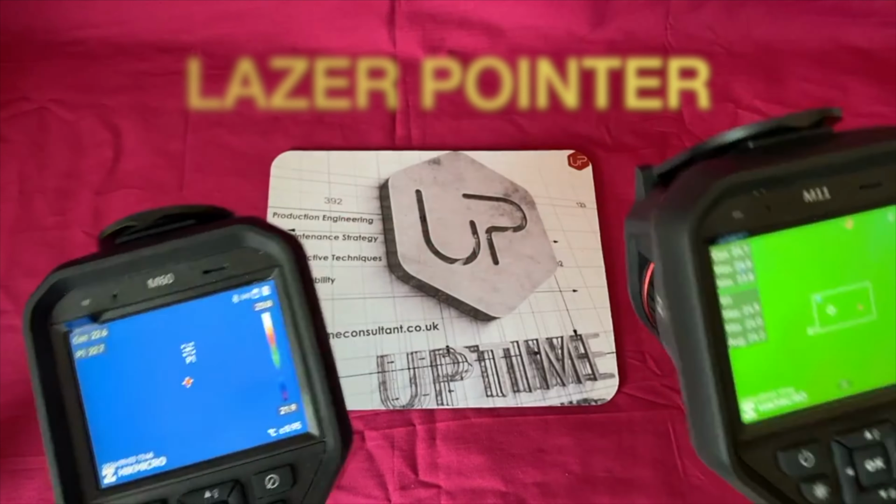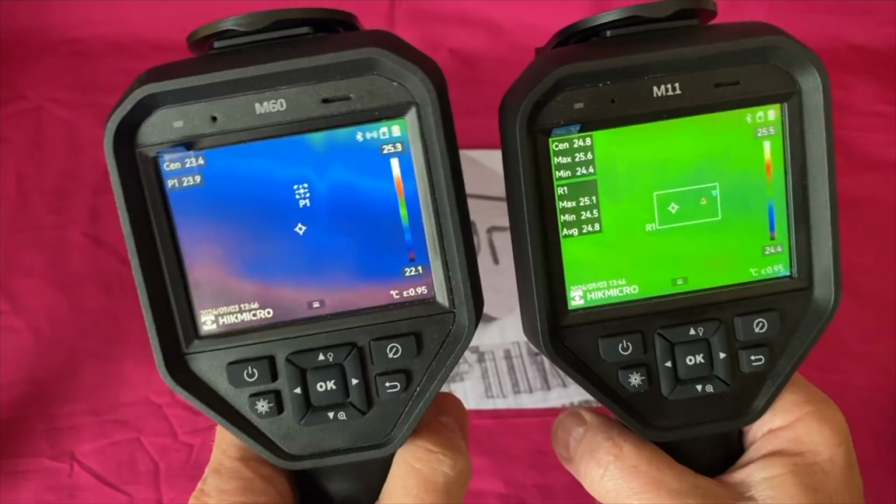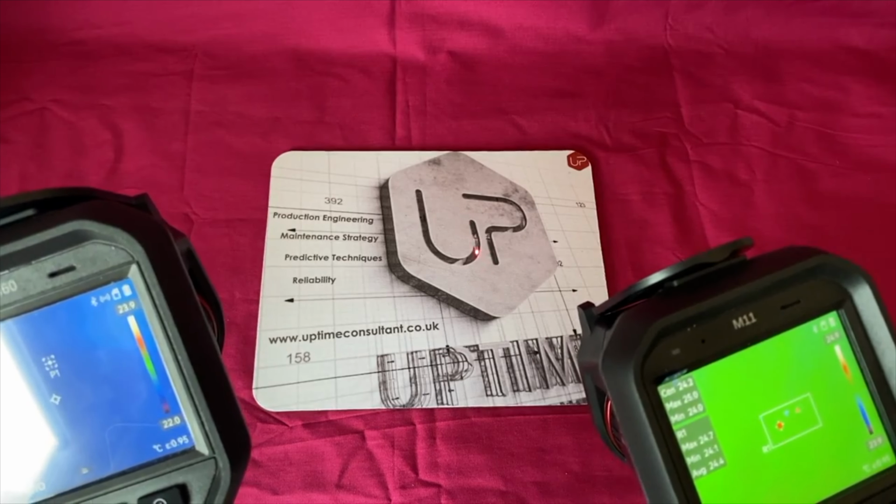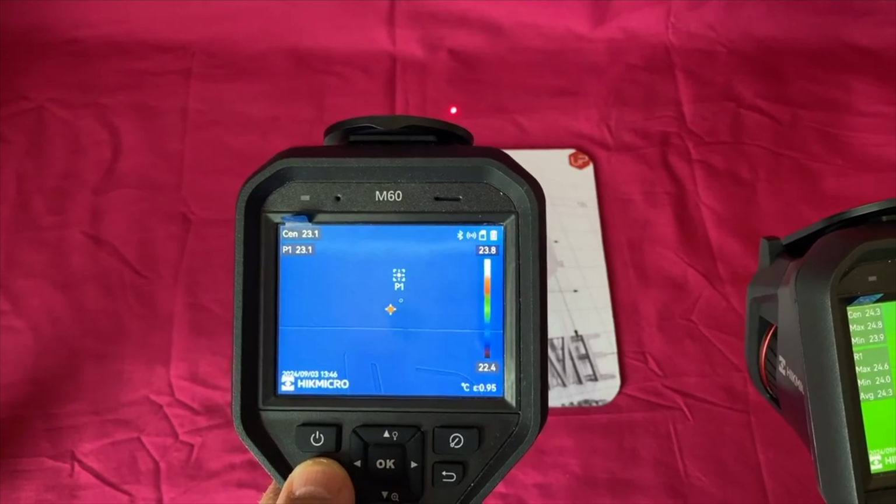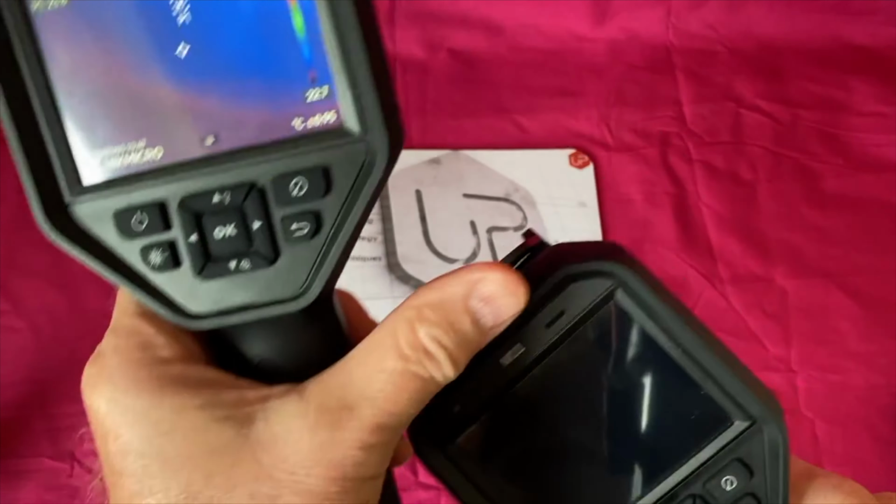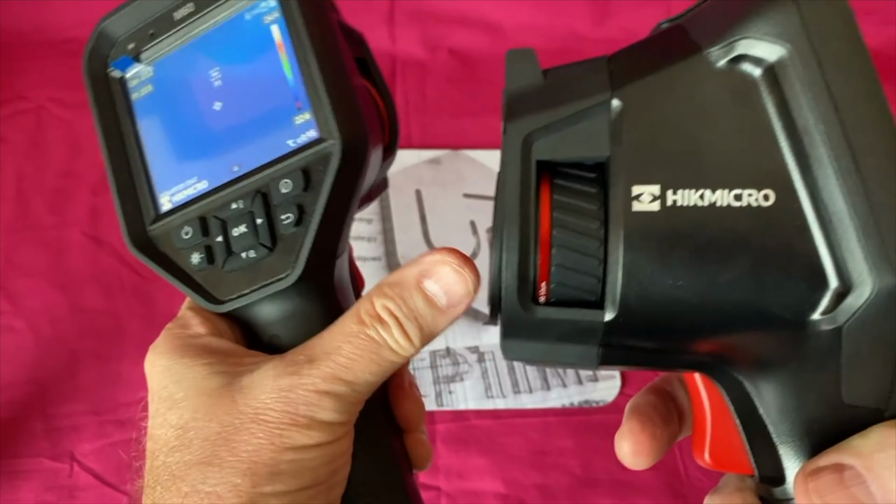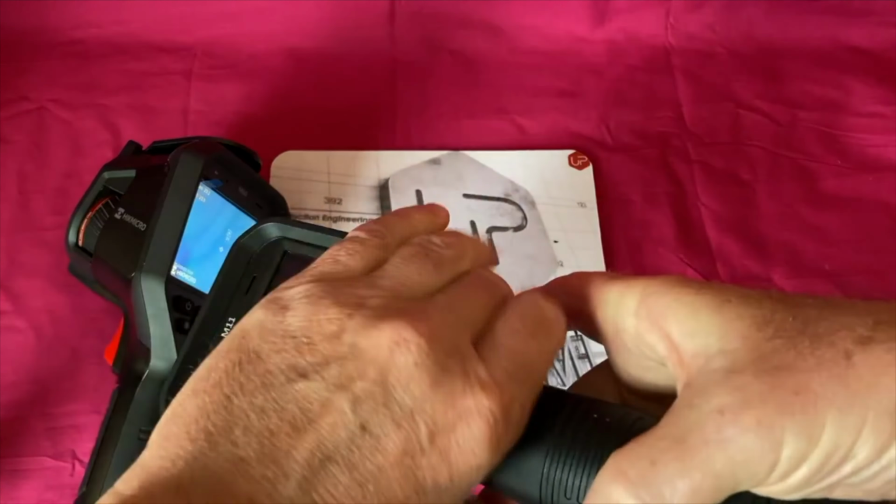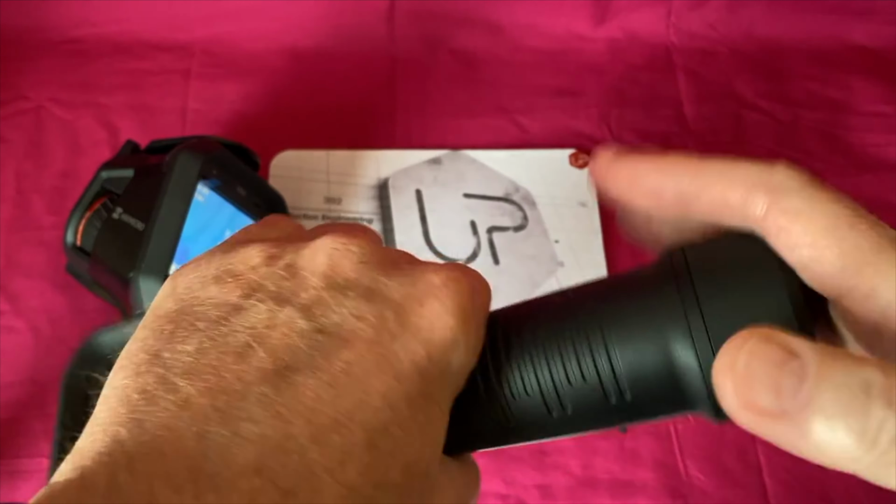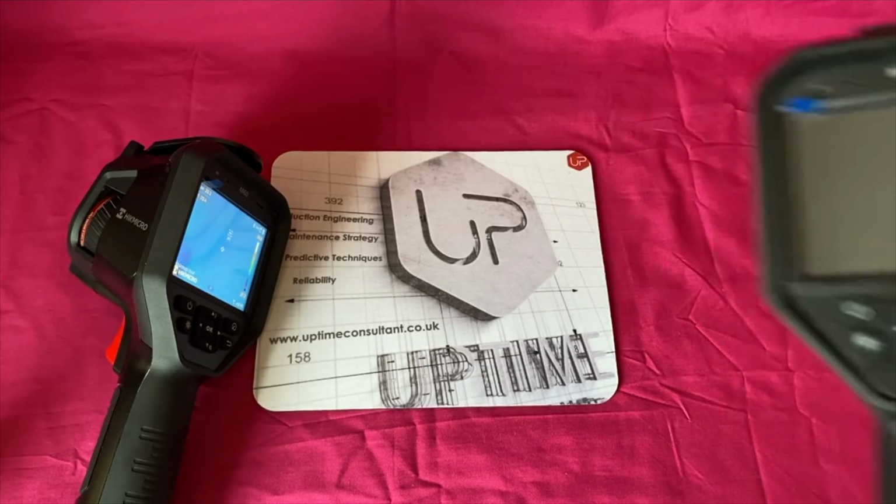This is worthwhile if you're looking inside electrical cabinets. You want to know exactly where you are targeting. You target it with the laser pointer, and that's where the center of your image is. We'll power down the M11 again. I just wanted to show you they're the same form factor, and while we're at it, they've got the same type of NiCad batteries in the handle, 2 batteries with each device.